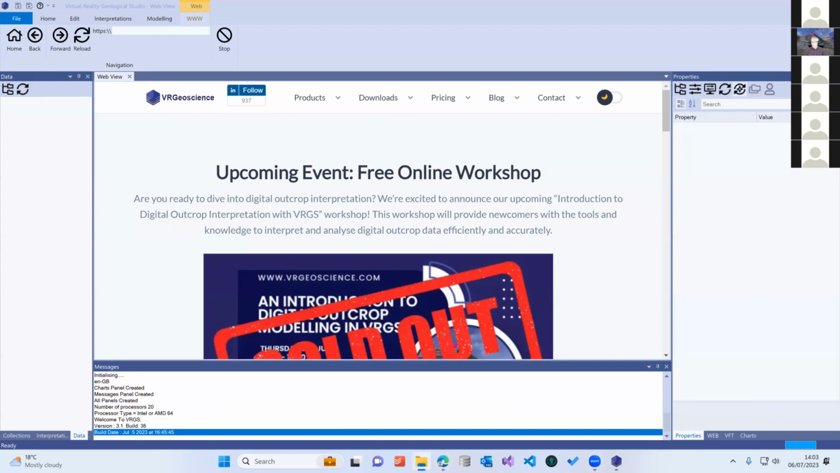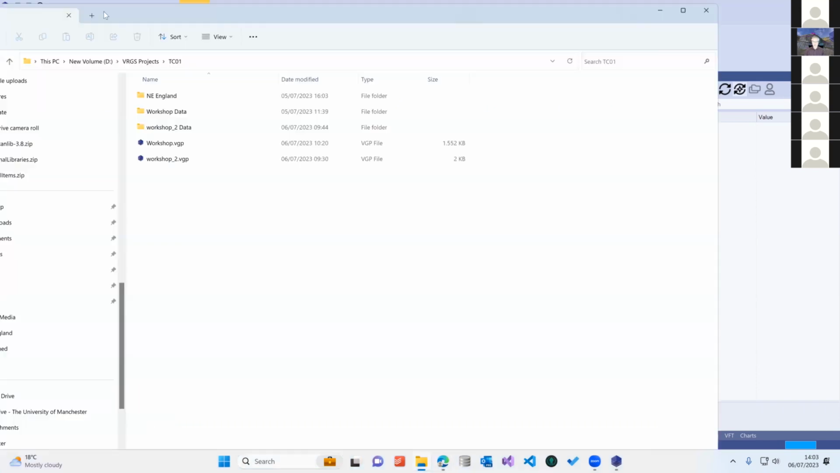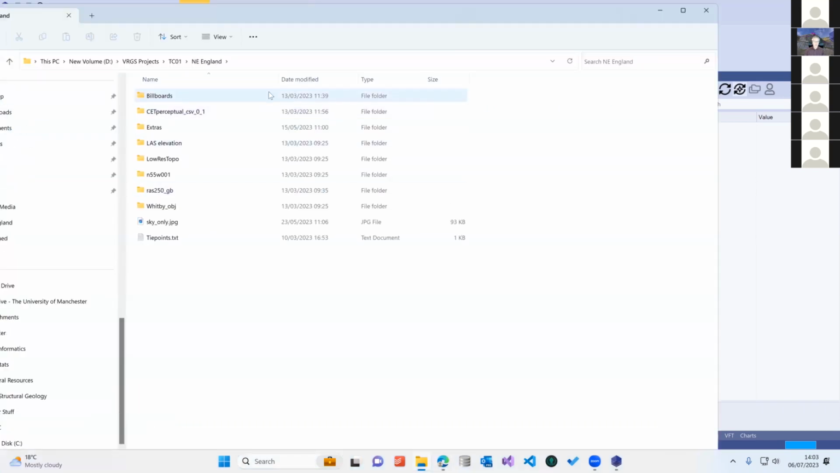I've got some data prepared for this, so I'll bring it up so we can have a quick look at the data set that we're going to work with. We have a variety of different data sets in here that we're going to be importing throughout this workshop. We're going to start off with some elevation data from LAS files.